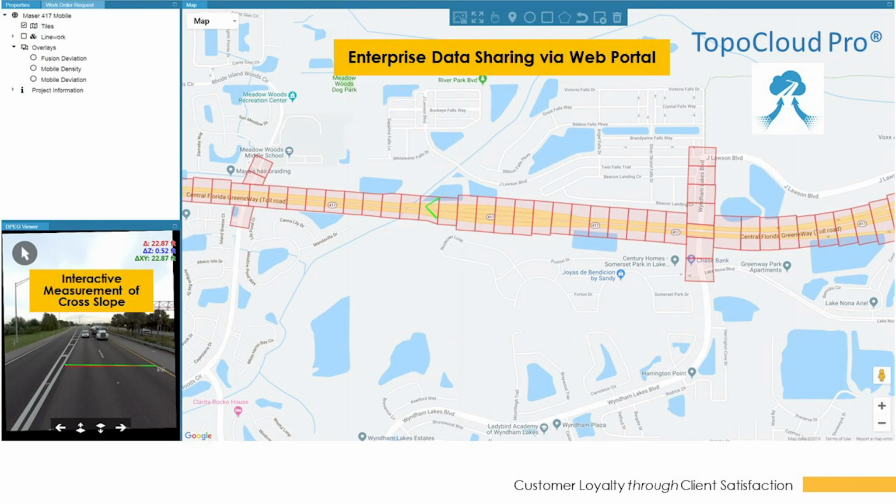Another thing we like to talk about is the ability to utilize web portals. What you see here on your screen is Topo Cloud Pro, which is one of the web portals that we utilize. We also use several others, another one being Pointera, and we're flexible. If a client has a specific web portal that they've been using, we can definitely work out a way to get our data into those formats.